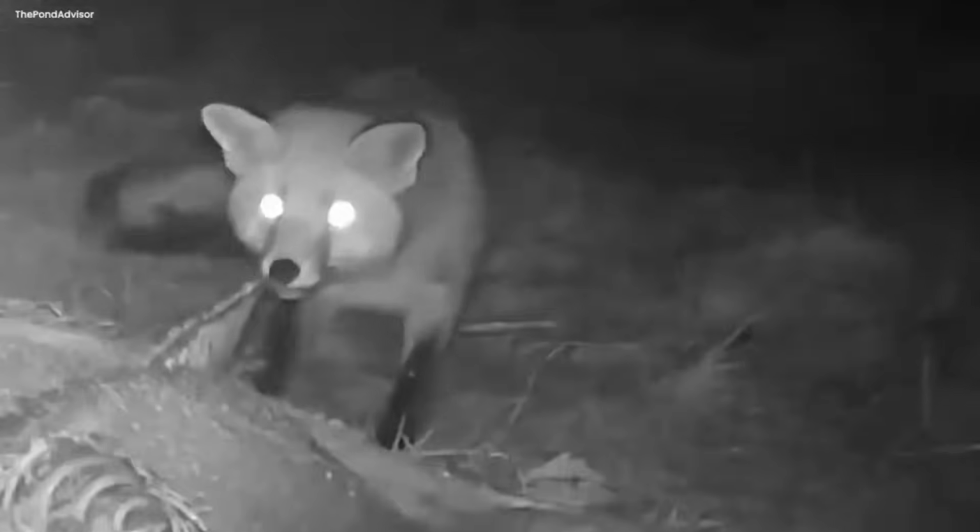The movement seemed unnatural, as if the fox had seen some supernatural force pulling the flesh for itself, or it could be a strong gust of wind.